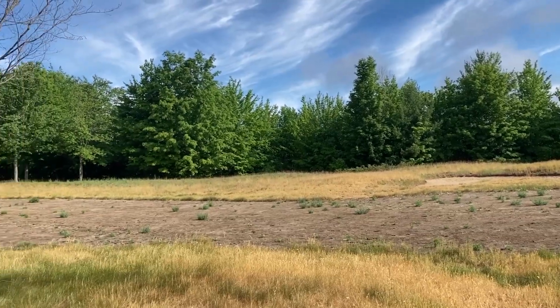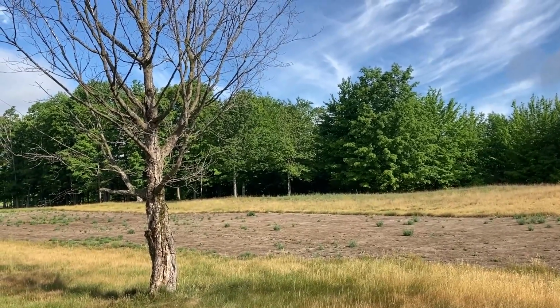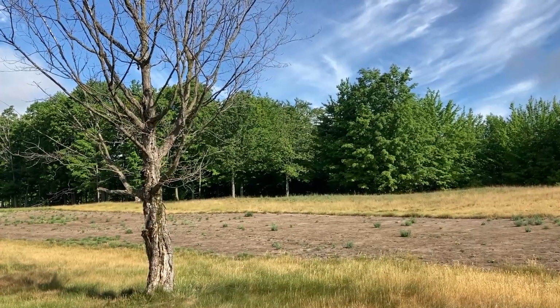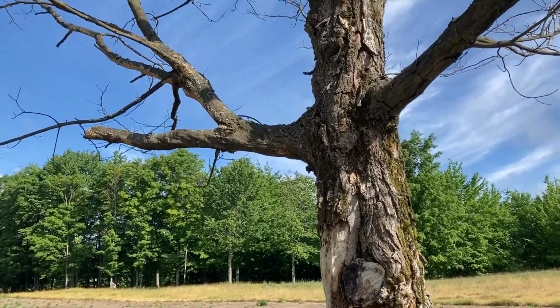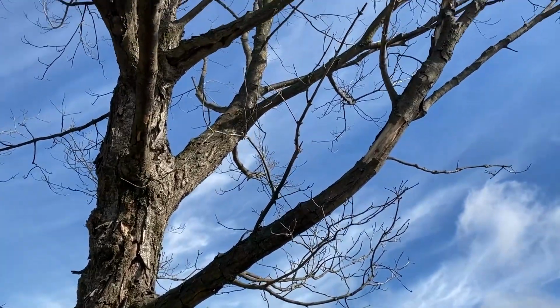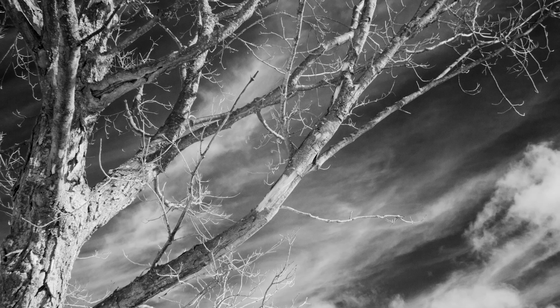A couple decades ago, when I was starting out with infrared photography, this is the type of tree that I would focus on. Dead trees, barren wasteland, tree out in the foreground, the bark all ripped up and shredded, barren branches, and look at that sky behind it. So I'm not saying that this is today's tom tree, I'm just saying this is the type of tree I used to be going after. So follow along, let's see if we can find some other trees, and maybe there's another one that's a better tom tree for today.